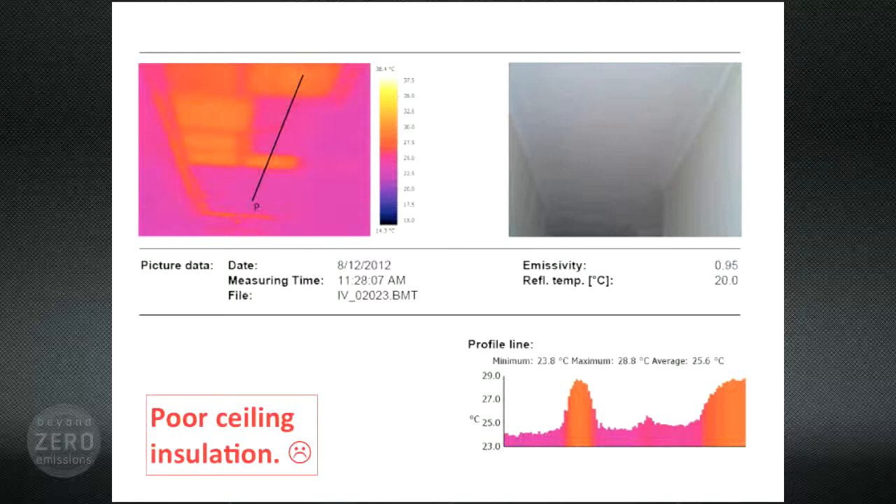Anyway. So what we have is a lack of insulation, 29 degrees, 24 degrees. So this is, like I said, 11:30 in the morning, and that temperature is just going to keep going up throughout the day. And so the occupants of this house will probably go to the movies, go to the beach, or turn on the air conditioner.